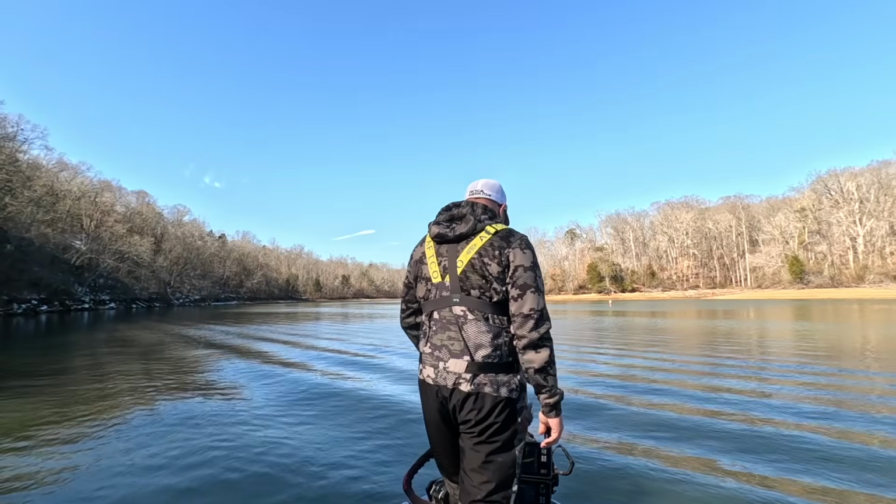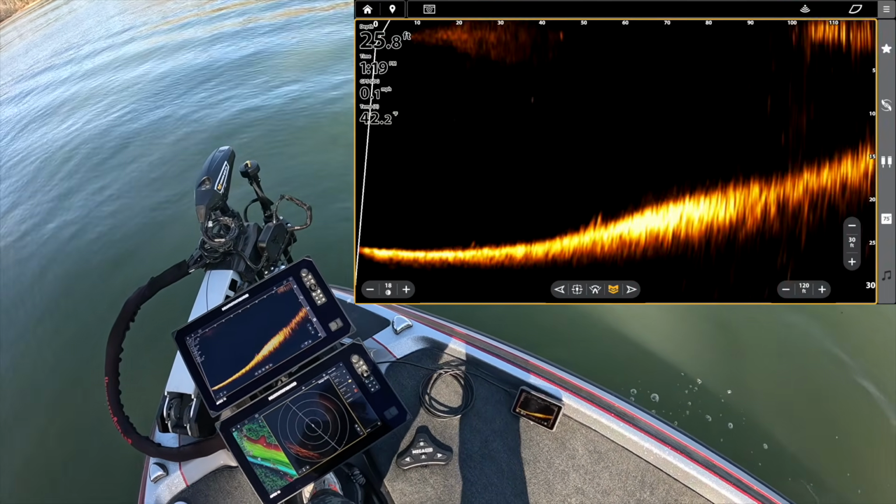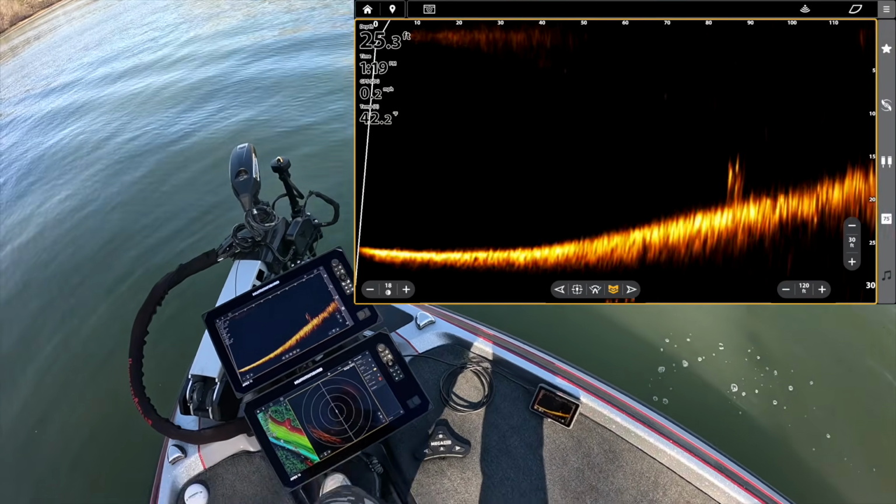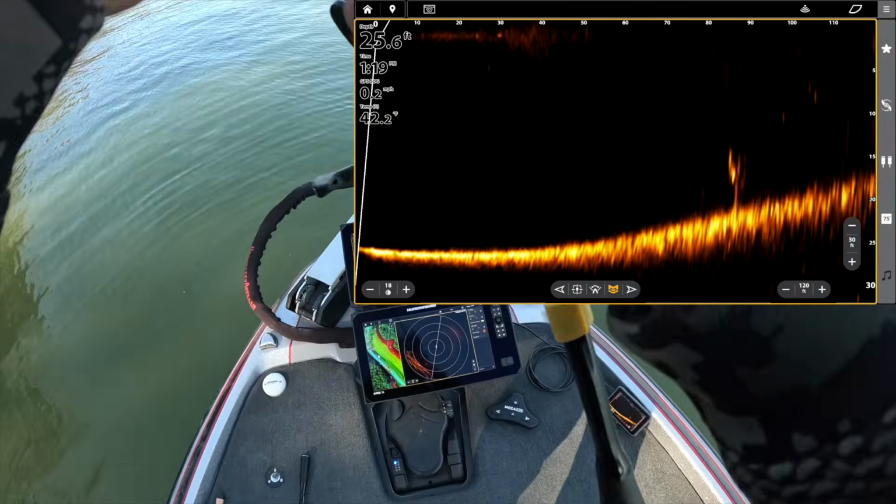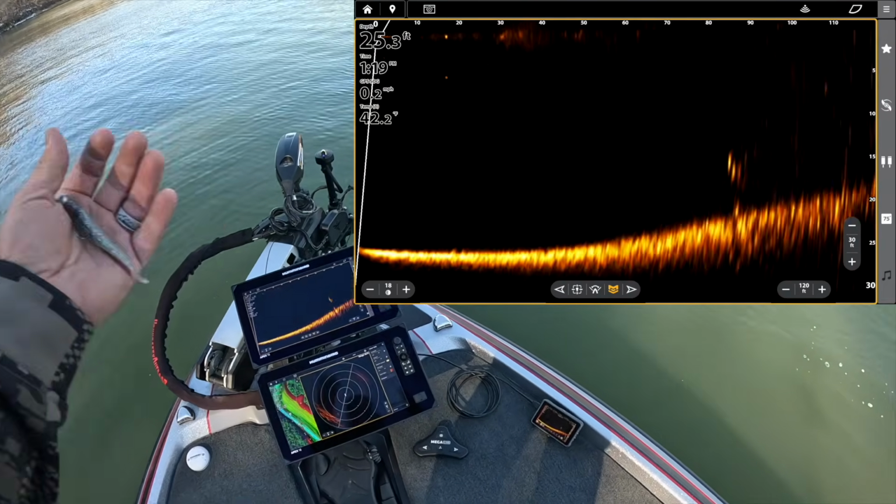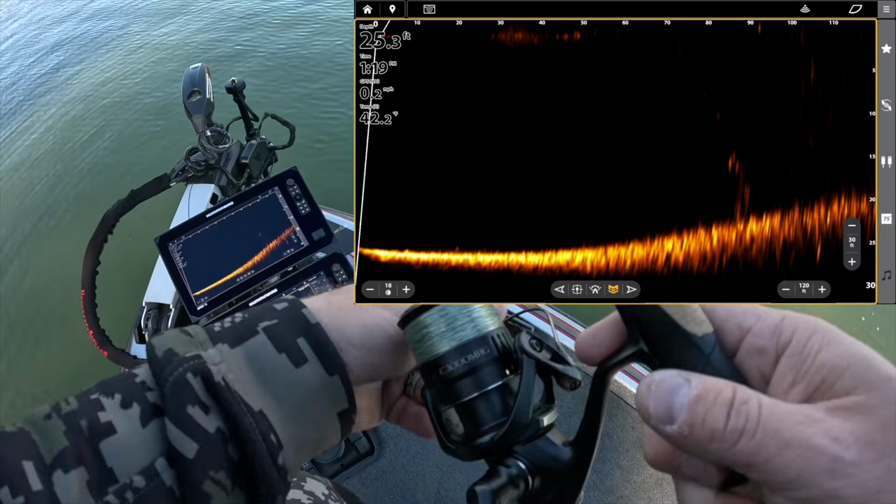Now you guys can already see the clarity. We are going to have some prop wash with that boat that just ran by. Some fish over there on bottom at 90 foot. Let's go ahead and take a look at what an actual bait looks like out there at 90 foot. Okay, got a traditional jig head minnow. Guys, that's what a lot of guys are throwing for this technique.